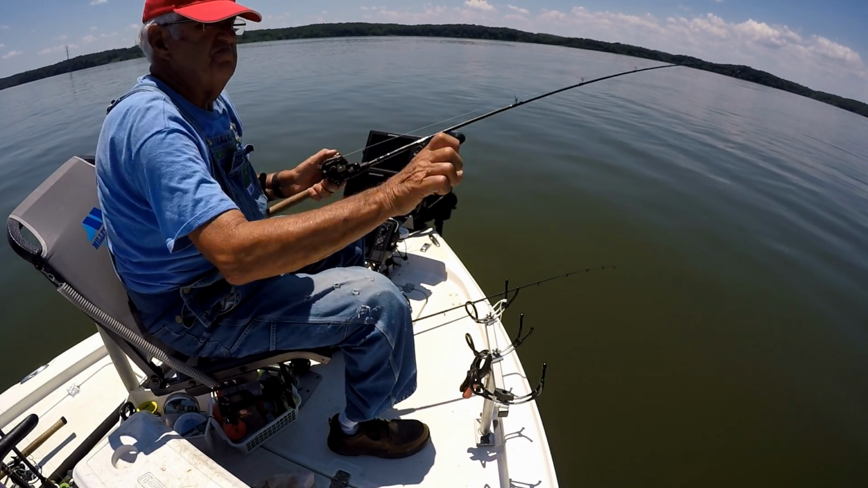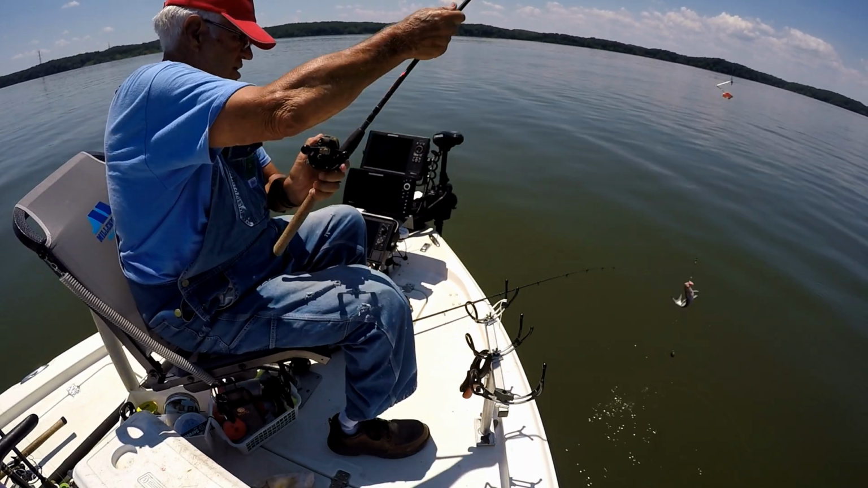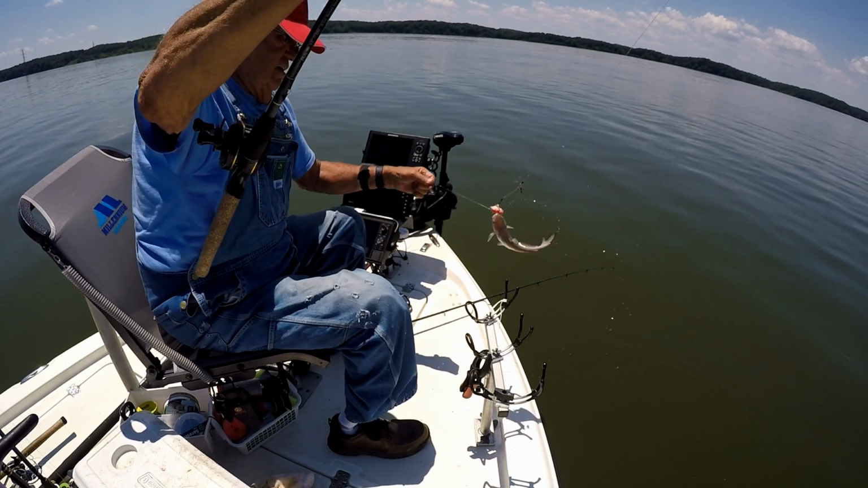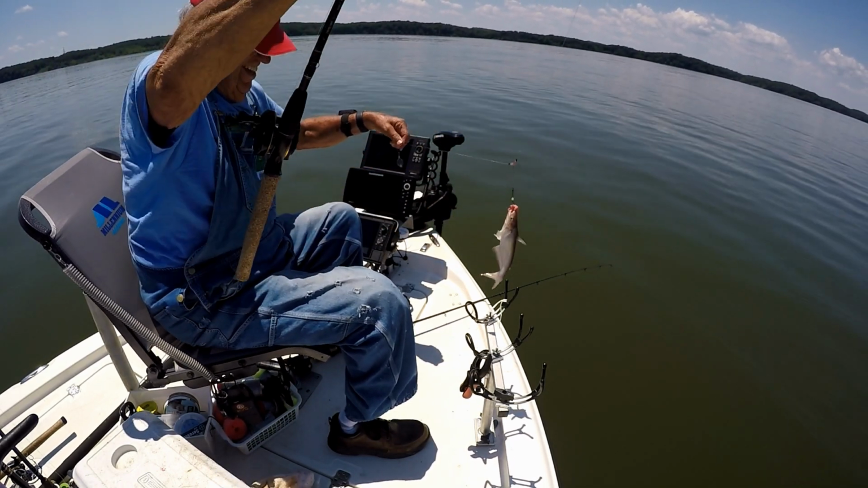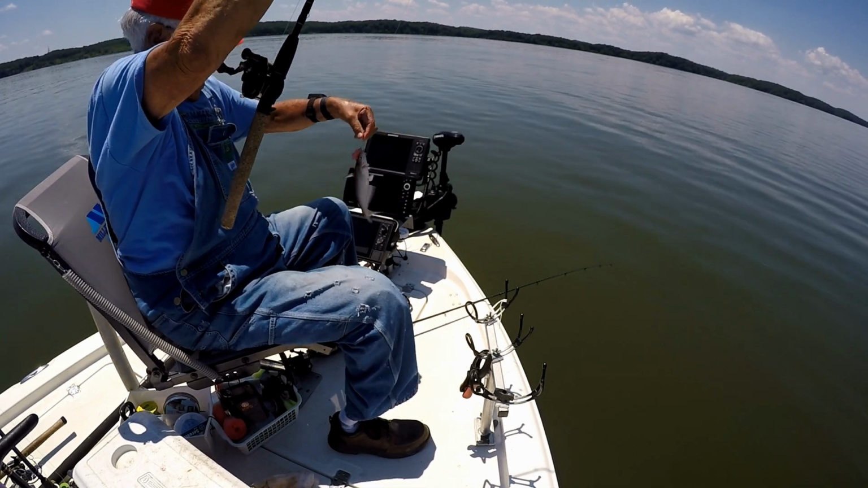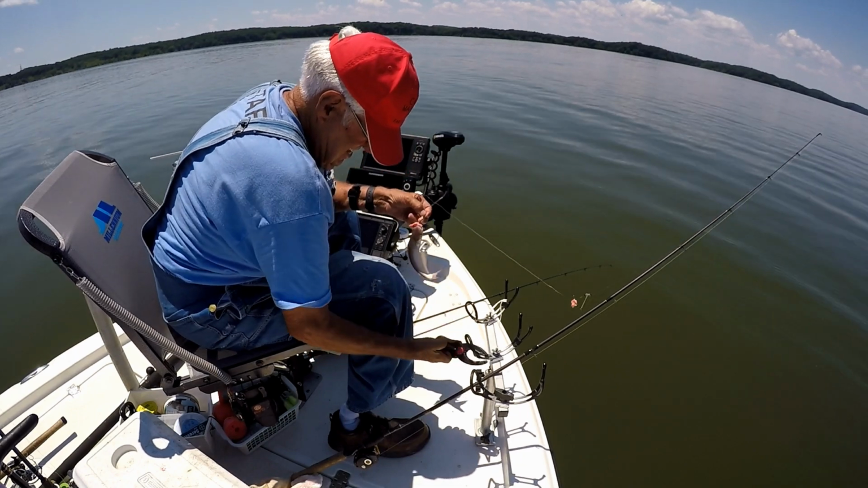The lake is full of these little fiddlers, and you'll see here, the reason I'm laughing about this is the bait, that chunk of marinated chicken, is actually bigger than the mouth of that fish. And he tried to get it in there, but he got hooked in the process.